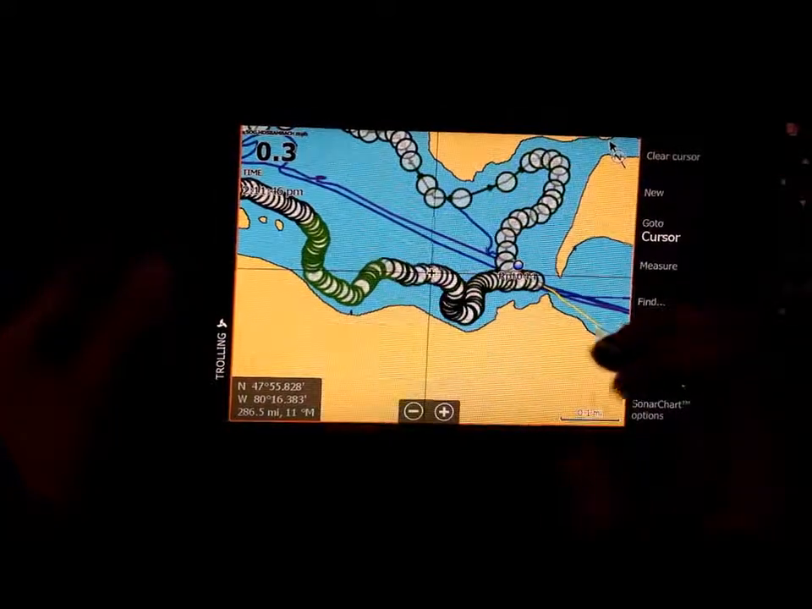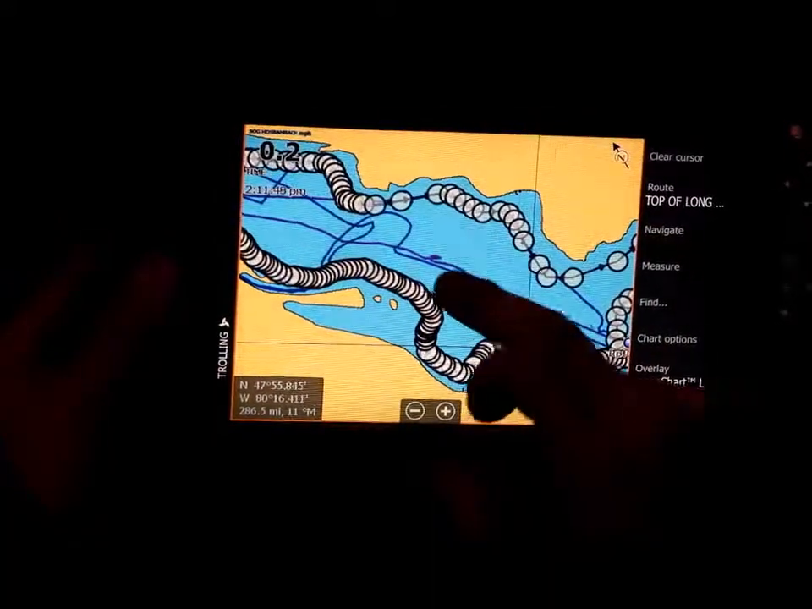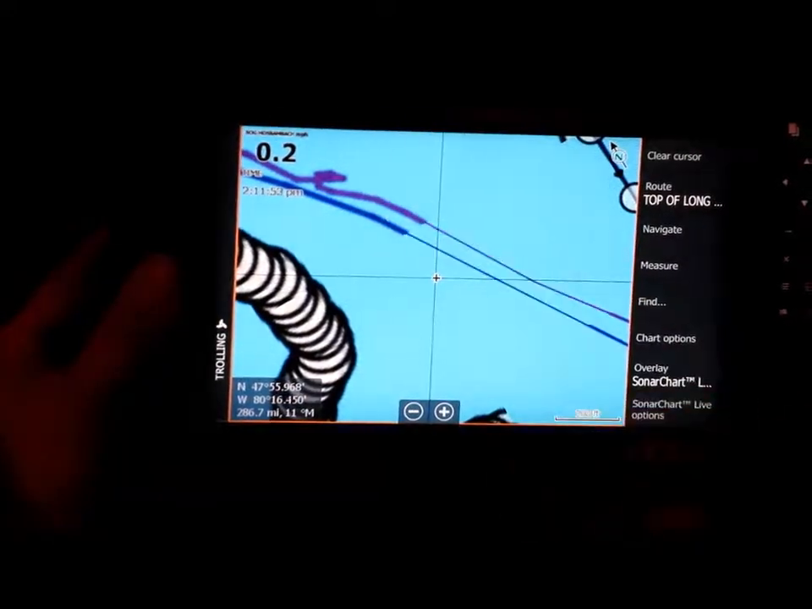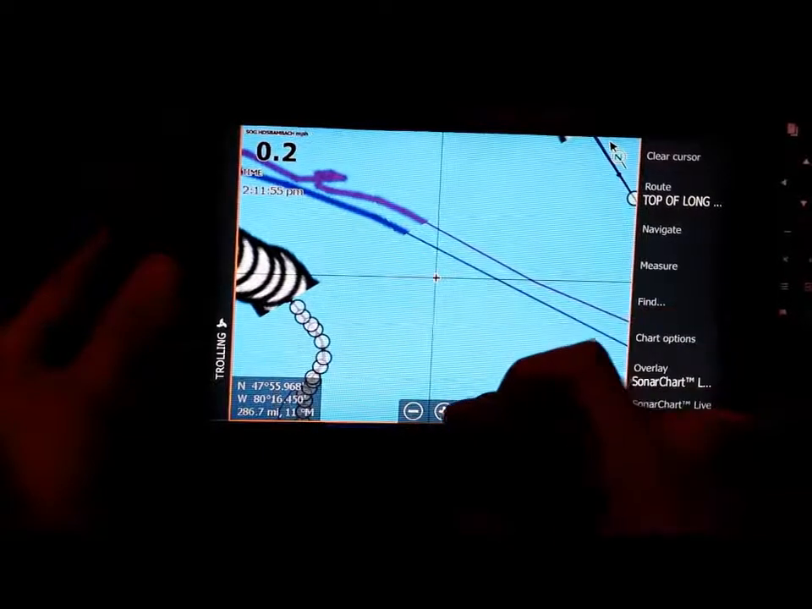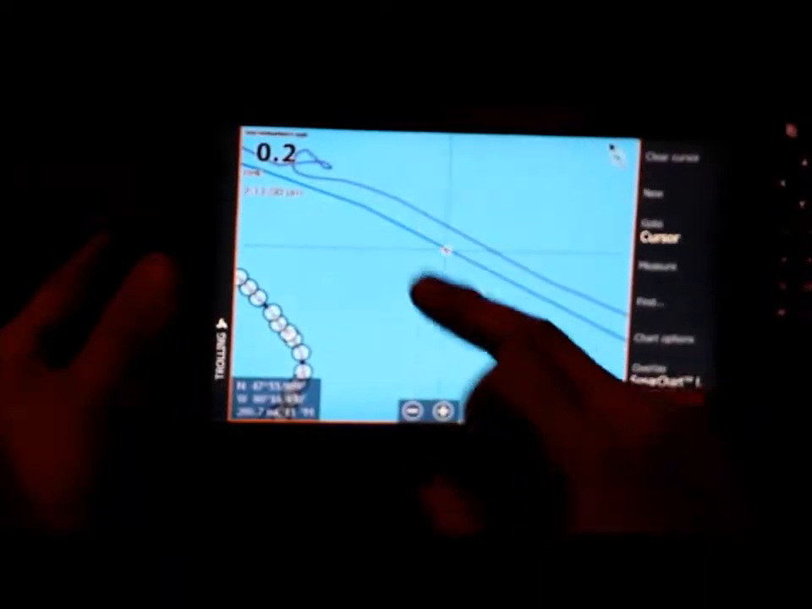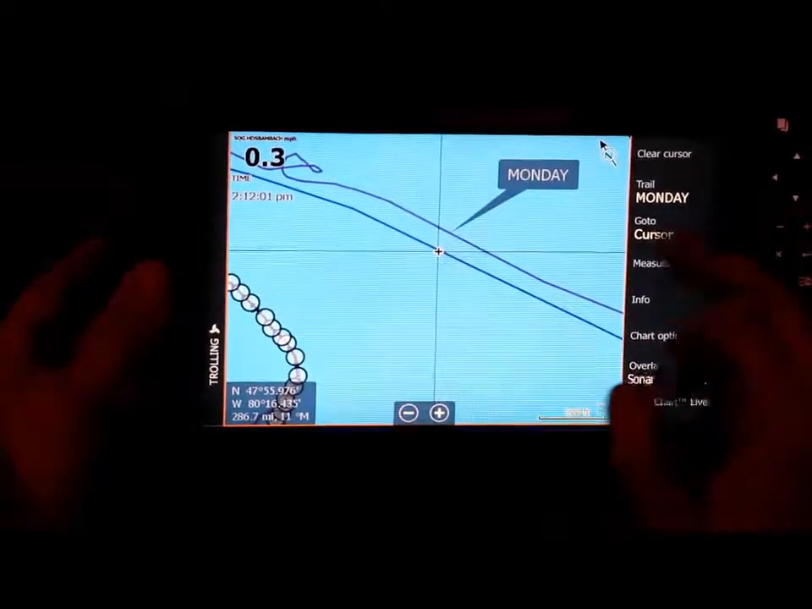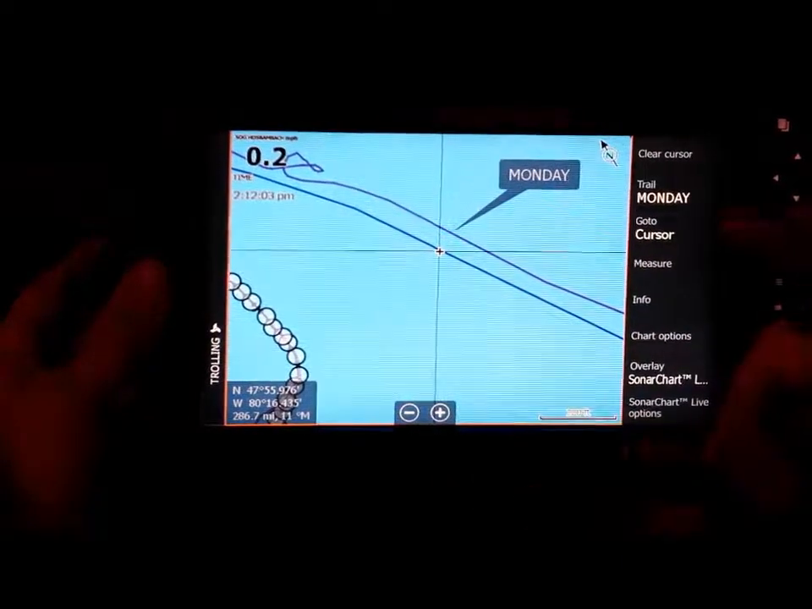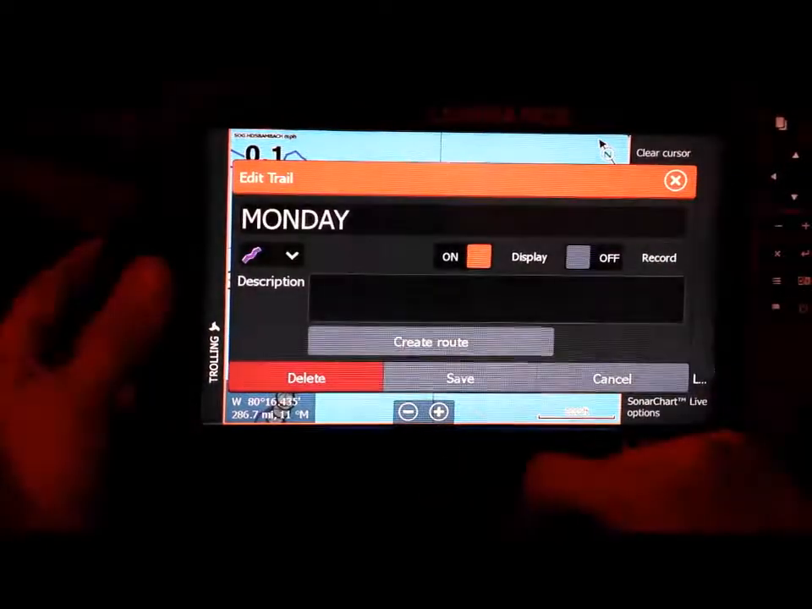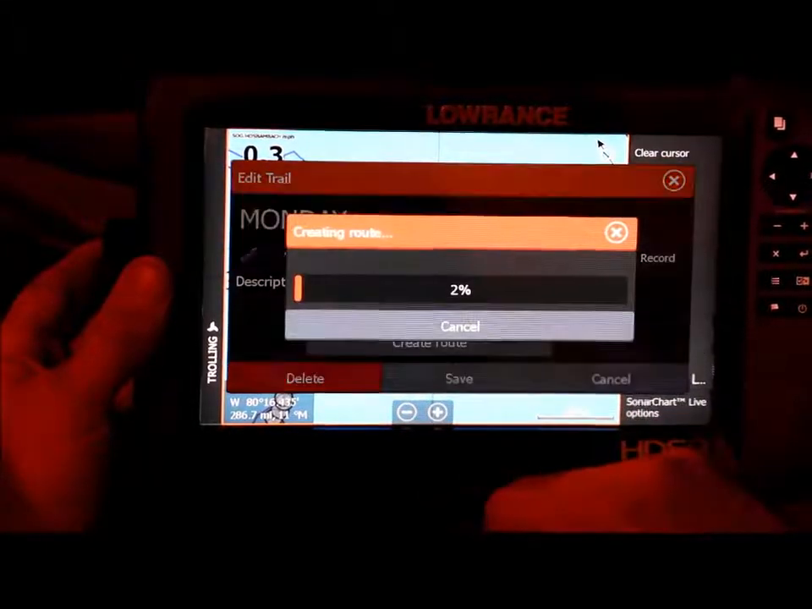One other thing you can do for trails: these here are all my trails from the previous day that I was doing. So say I actually want to just create a route from one of the trails that I had. I can just go to that one. I had a trail on Monday. Every day we go up there, I start a new trail. So say I want to make a route of that one, just go to create route.